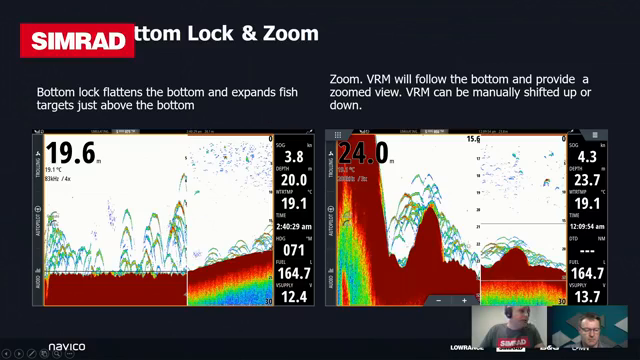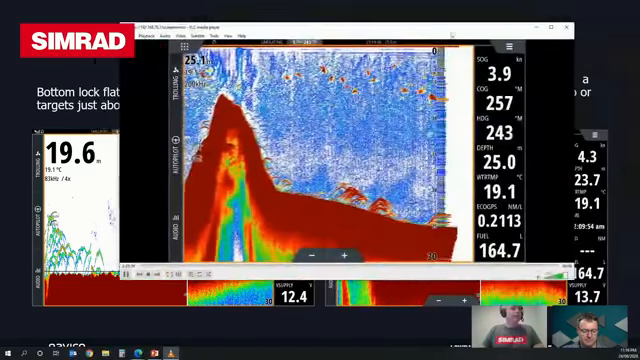a zoom. So again, this can be quite useful if you're wanting to search a particular piece of water for targets. And that might be if you're trolling for marlin or something like that, you're wanting to track the bottom still, but you're wanting to kind of blow up a particular area on screen. So in this case, again, I'll bring it up so I can show you what I mean exactly. Just pop this back over here.